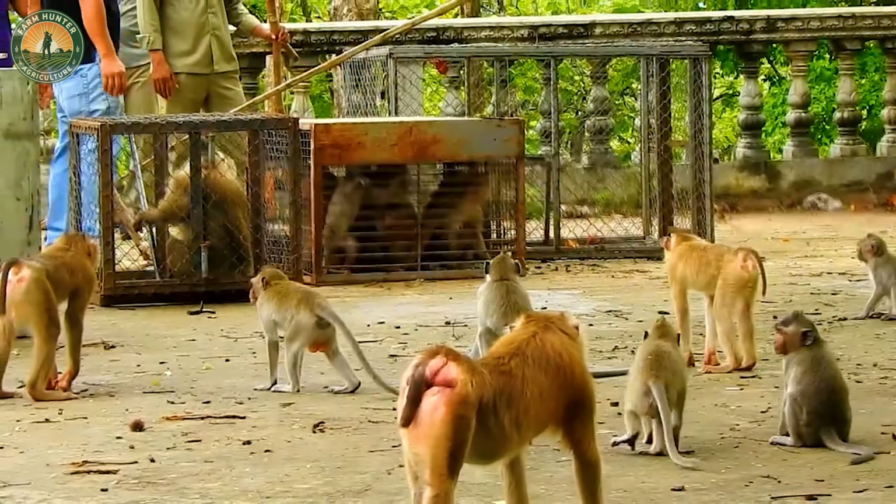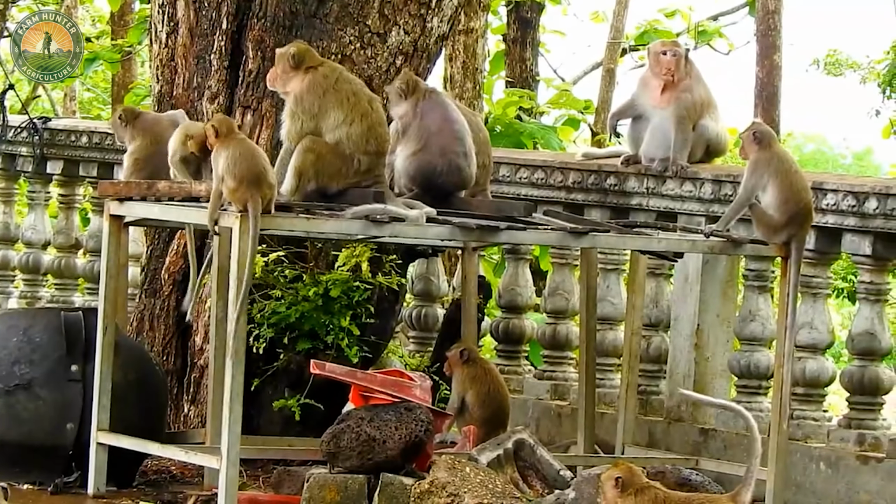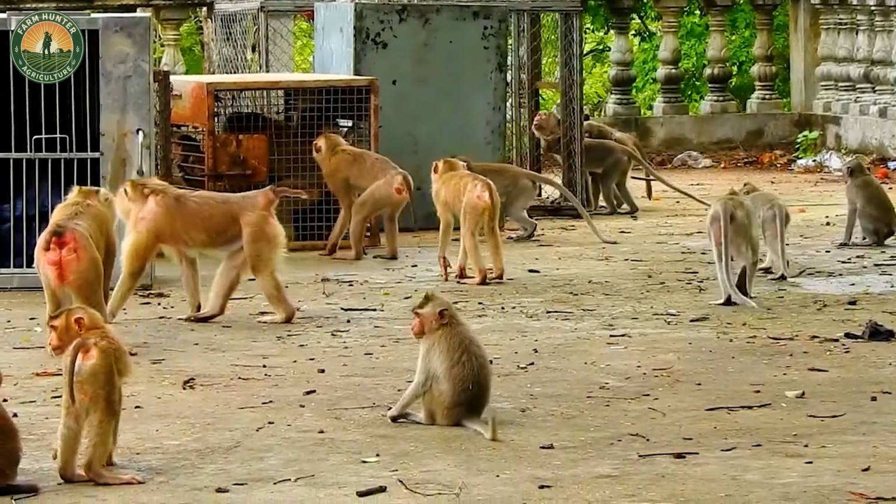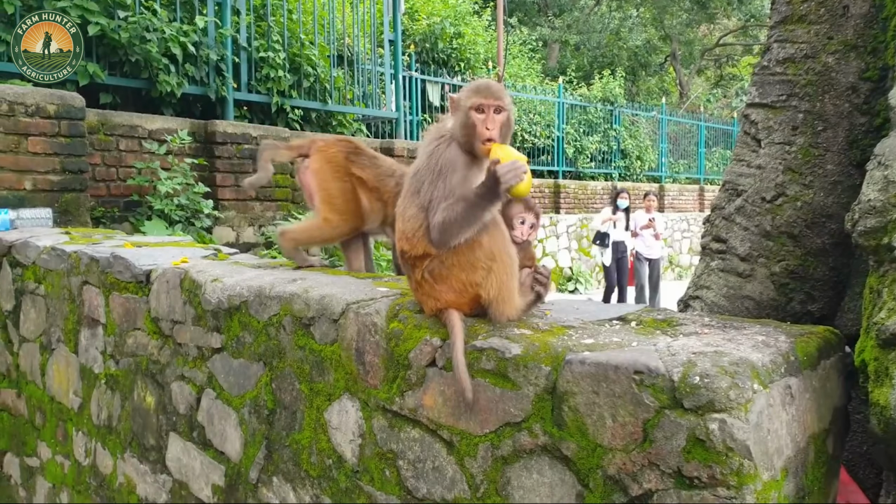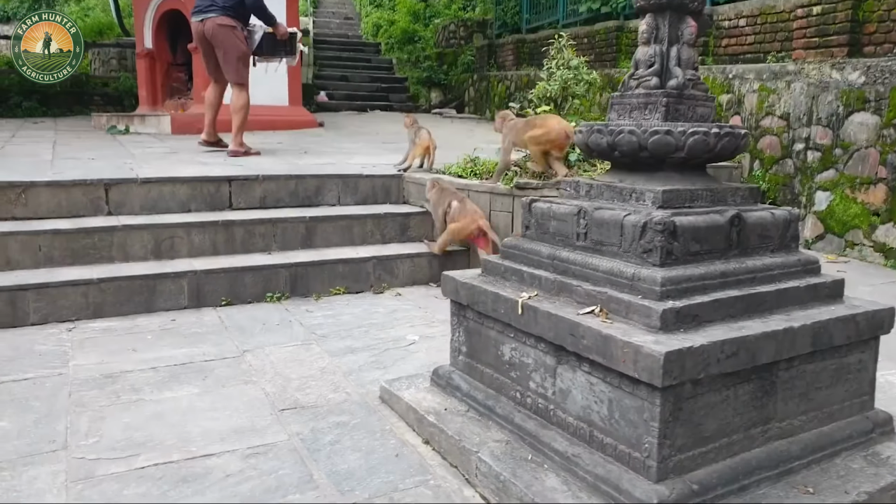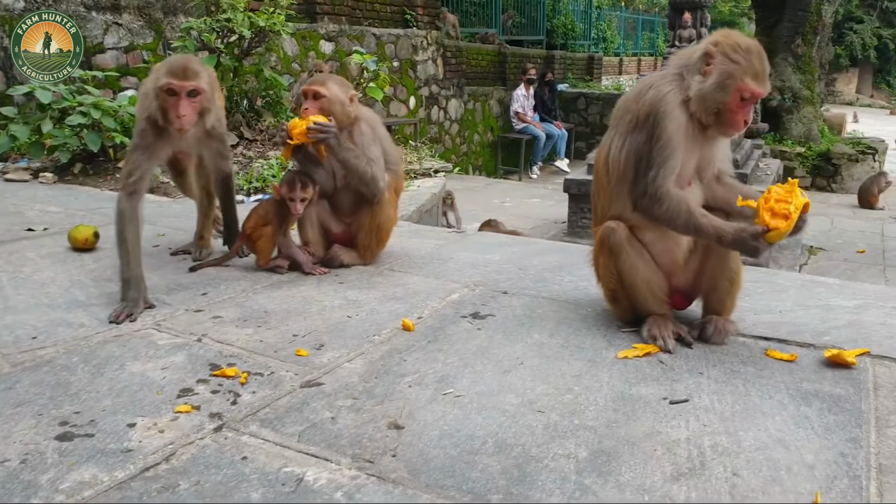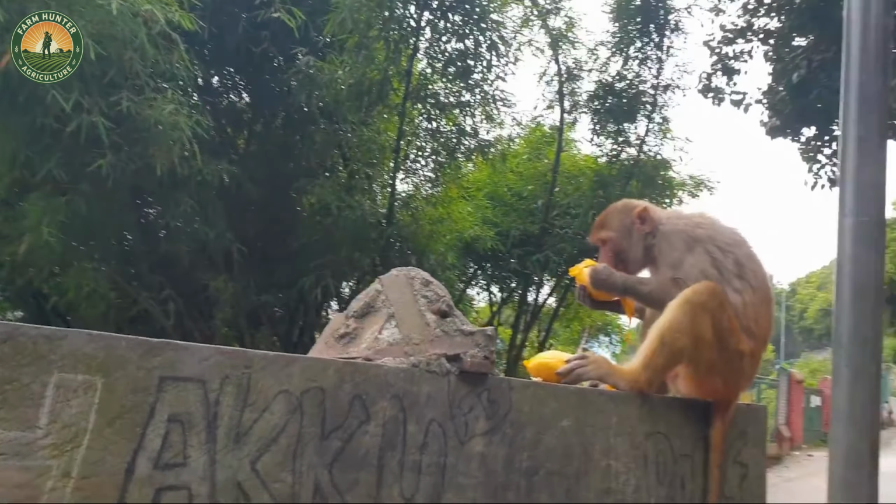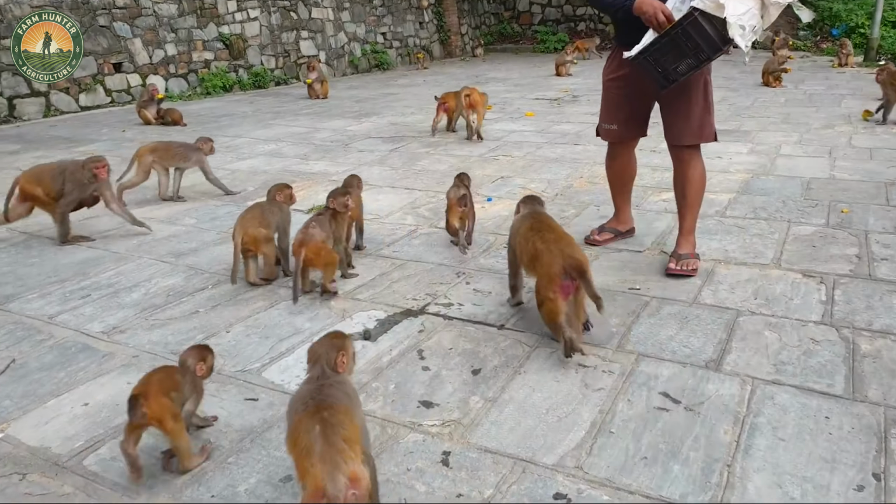After wild monkeys are captured, giving them proper care is a key part of management. They need health checks and vaccinations to make sure they're free of disease before release. It's also important to provide food and a habitat that mimics their natural environment, helping them recover and adjust. The release site must meet their needs, like access to food, shelter, and space, to ensure a successful reintegration. This approach protects their natural habitat while supporting the long-term well-being of the monkeys.